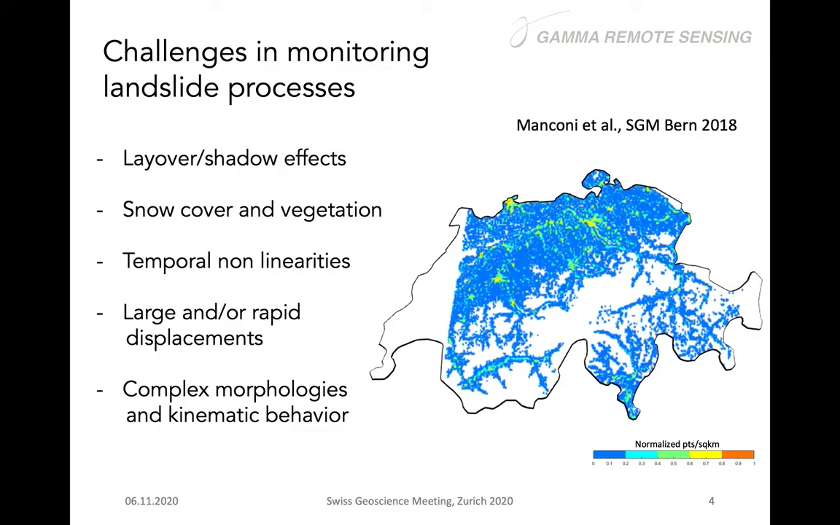We were having some challenges, especially in mountain areas where most of the landslides occur. And the main problems are related to layover and shadowing effects. Of course, the winter images where you have snow cover, and also where you have vegetation that in C-band are causing a lot of problems.